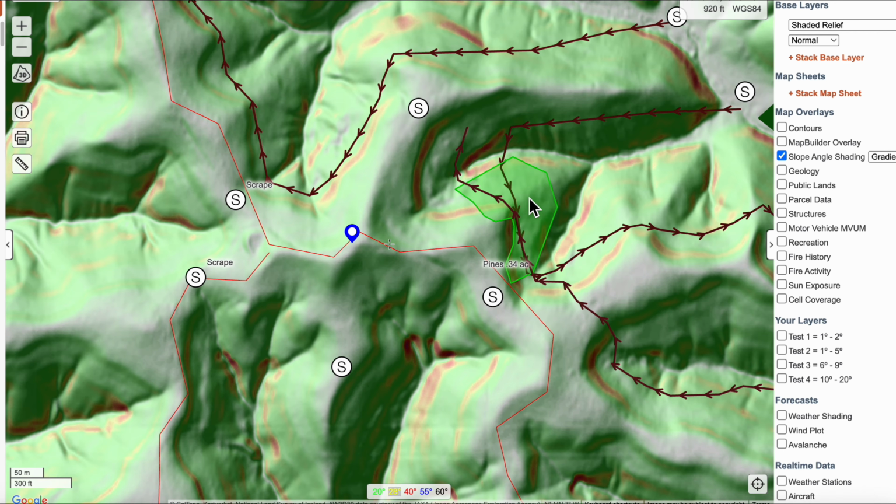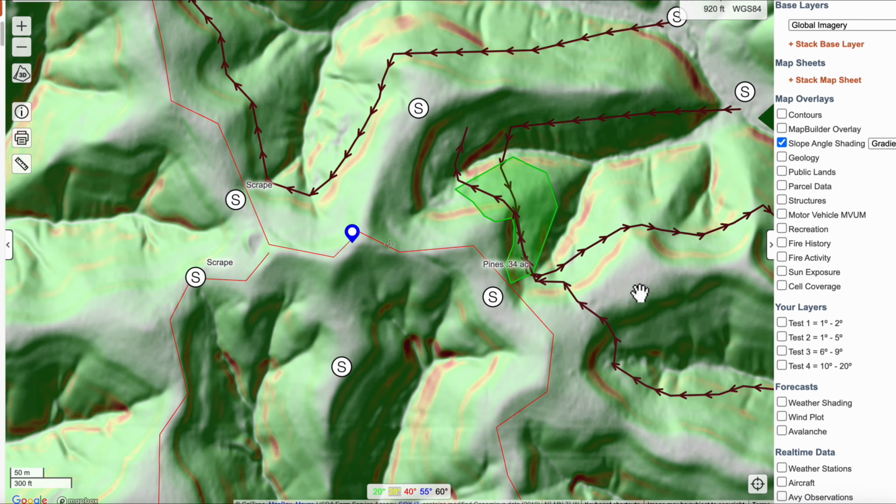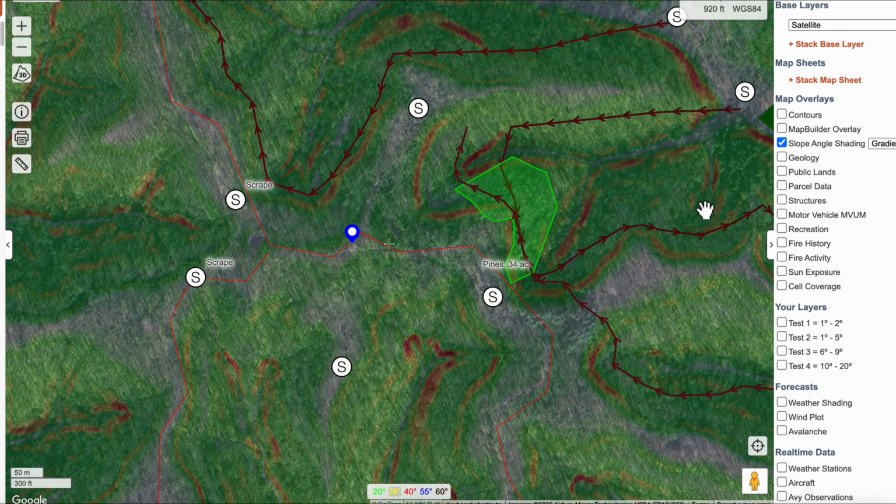So I actually got this polygon from over on Google Earth, because if you look at the global imagery here, the picture is not all that great, so sometimes you can't distinguish. This is an aerial photograph that was taken in the summertime, so there's no winter imagery in CalTopo. You can click on global imagery or the satellite layer here, and it's not really any better.